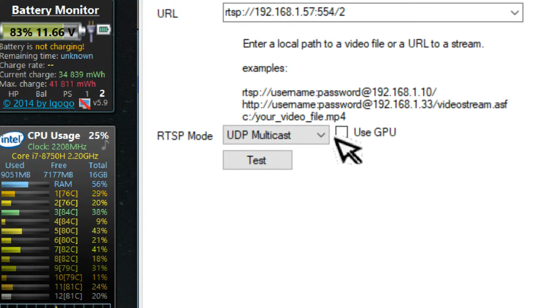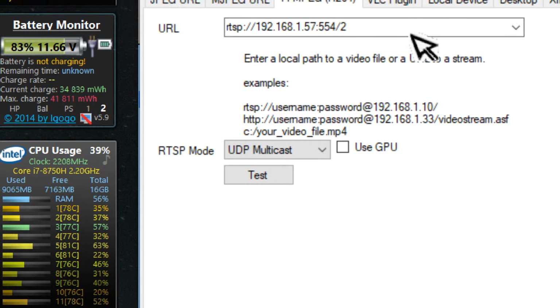Your name password. But I've got it turned off, so it shouldn't be asking for one. I could need something like that after it as well.